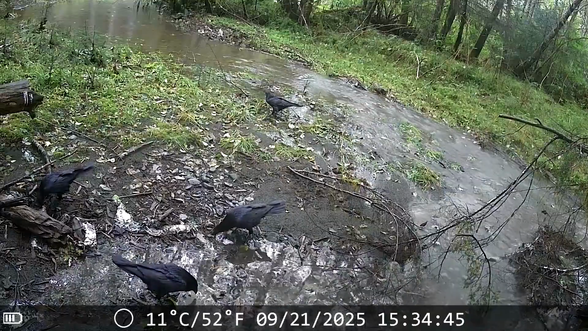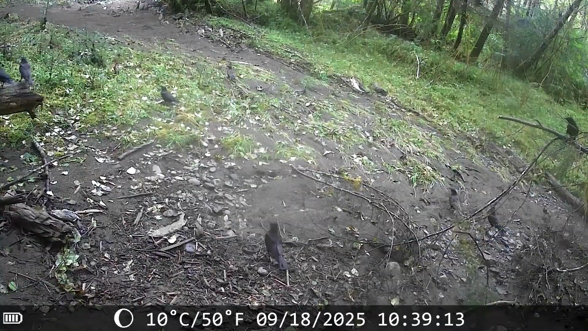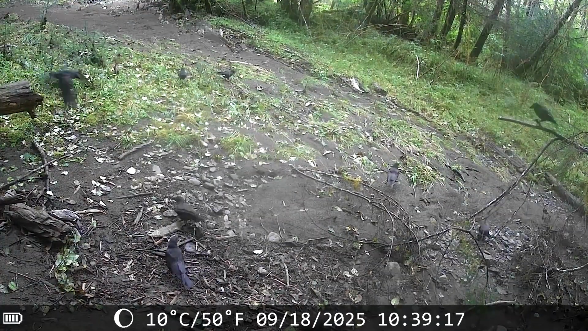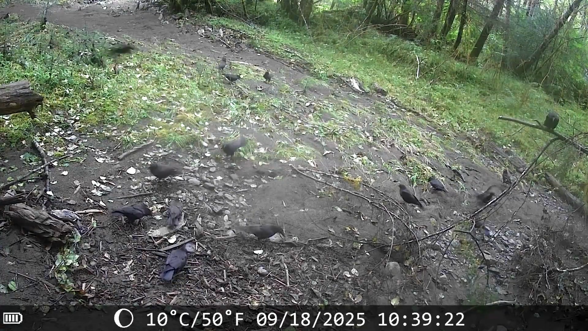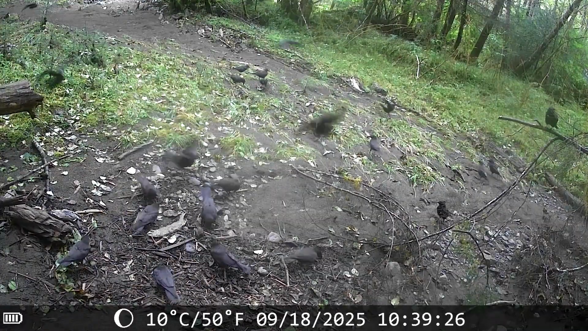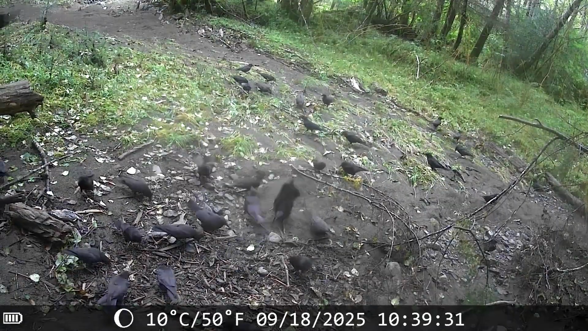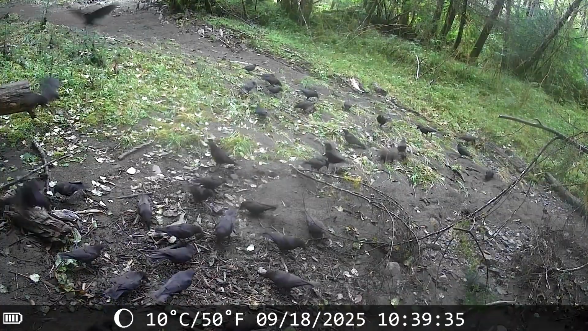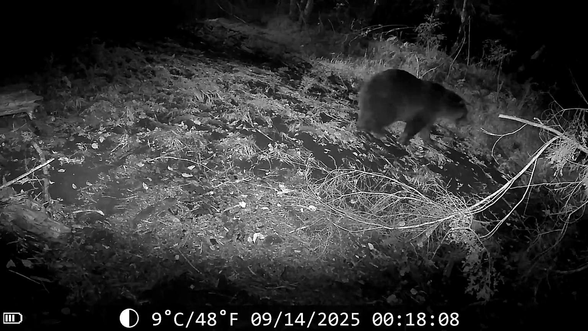So here we got ravens feeding on them, and like I said, it attracts a lot of animals. That little bare sandy spot in the middle there is where a bear had once been laying down and maybe sleeping. I don't know. But look at all those ravens and crows, and everybody's feeding on salmon eggs. The high water also brings in layers of sand. Some of the sand in places I looked was about 3 feet deep.